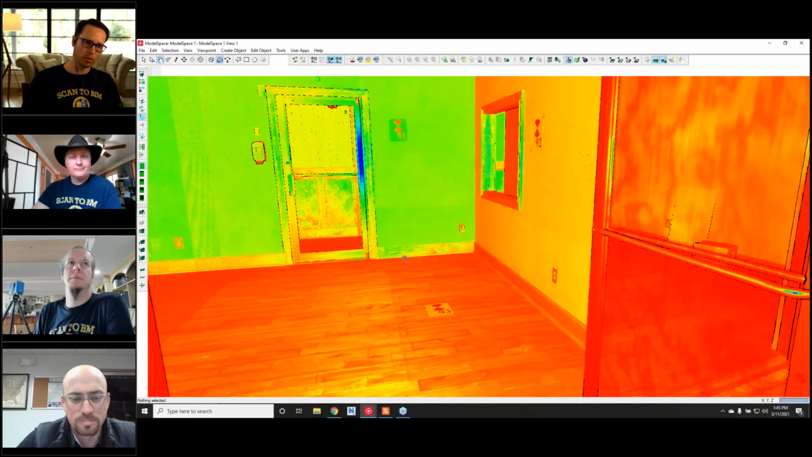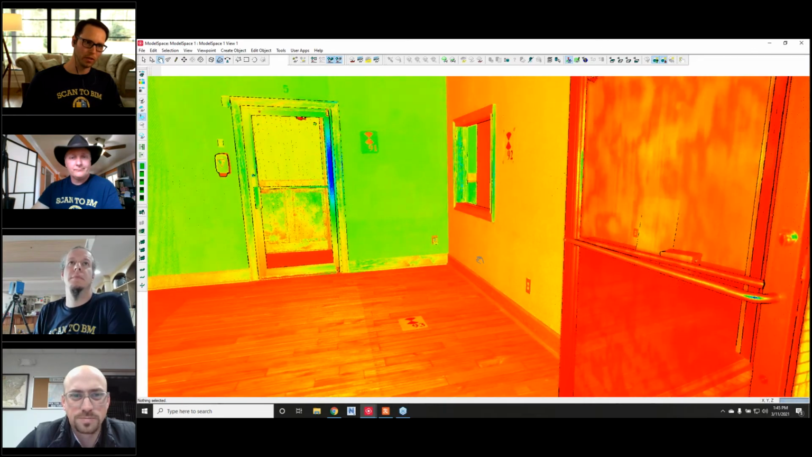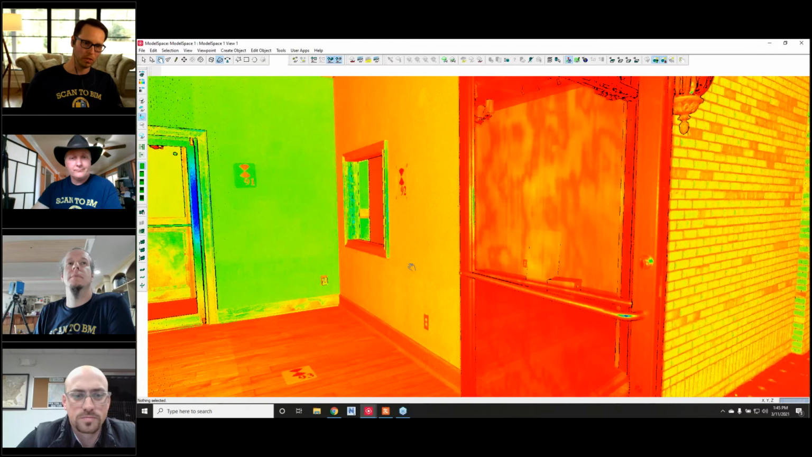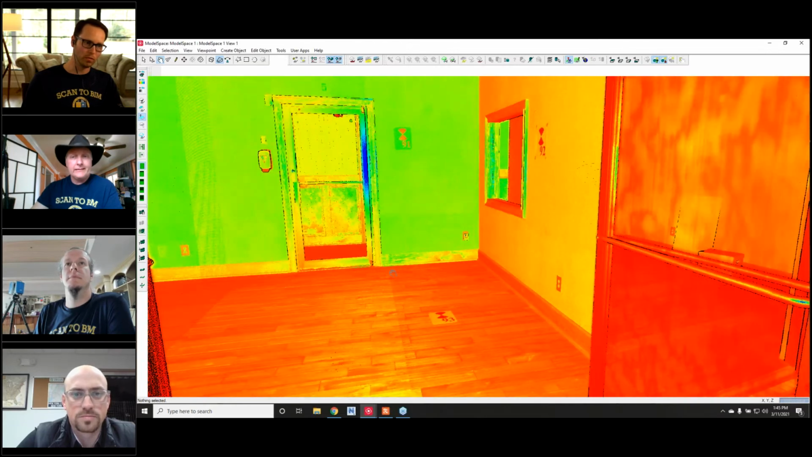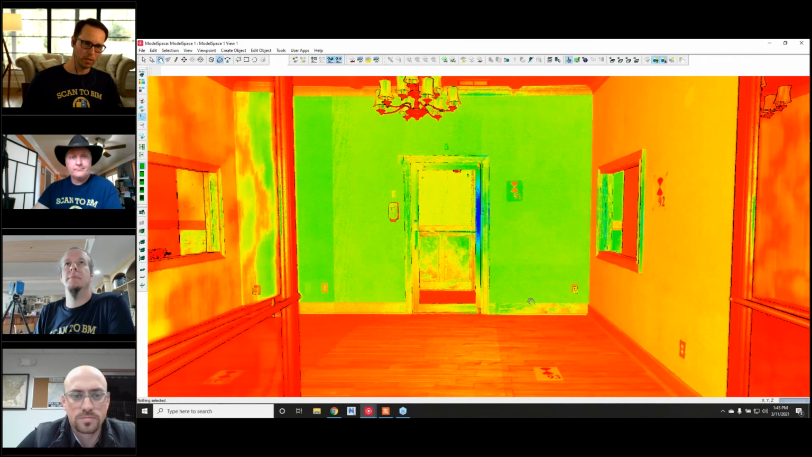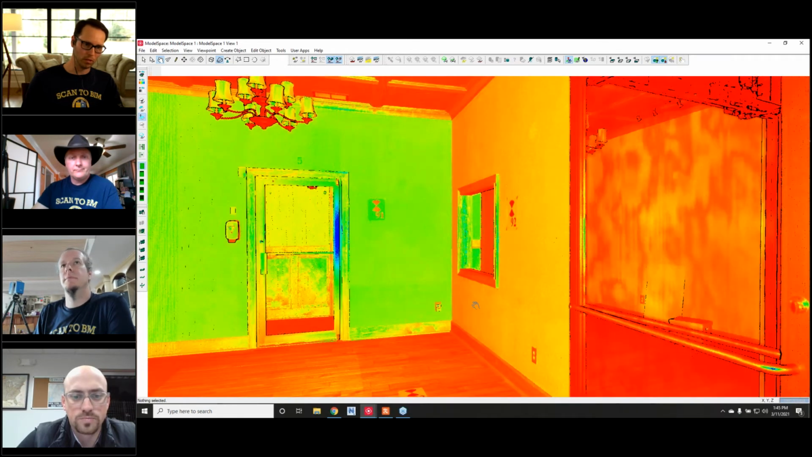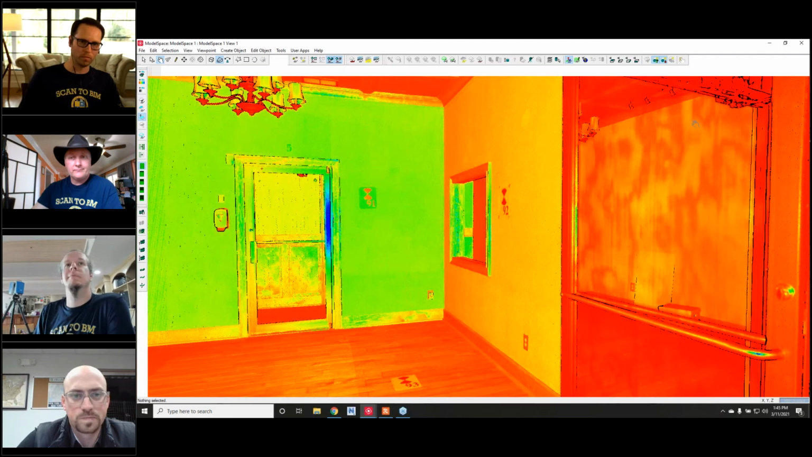So if the cloud to cloud fails, I can rely on these 3 to make sure that when I tie the interior space to the exterior space, everything will come in the right spot. You can add more if you want, but yeah, you need a minimum of 3 to constrain your registration on all 6 degrees of freedom.